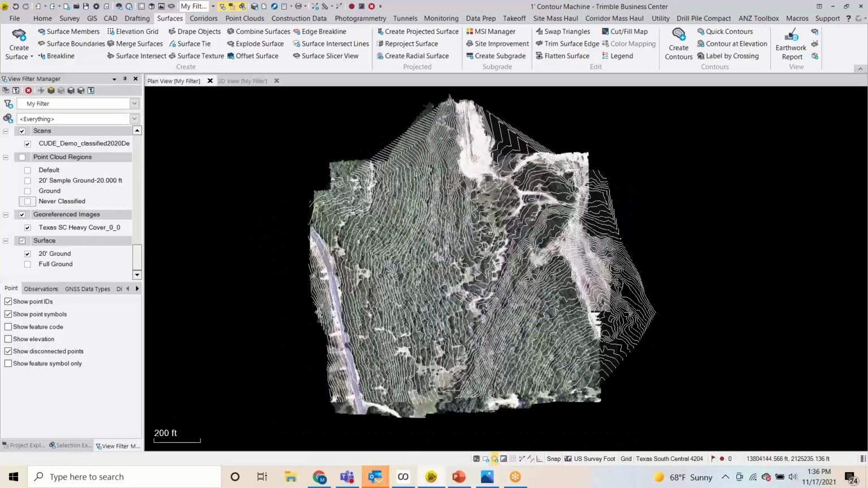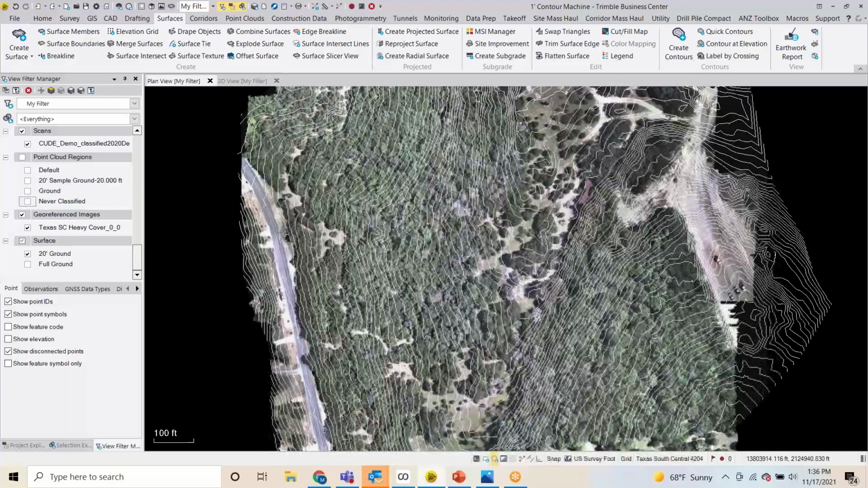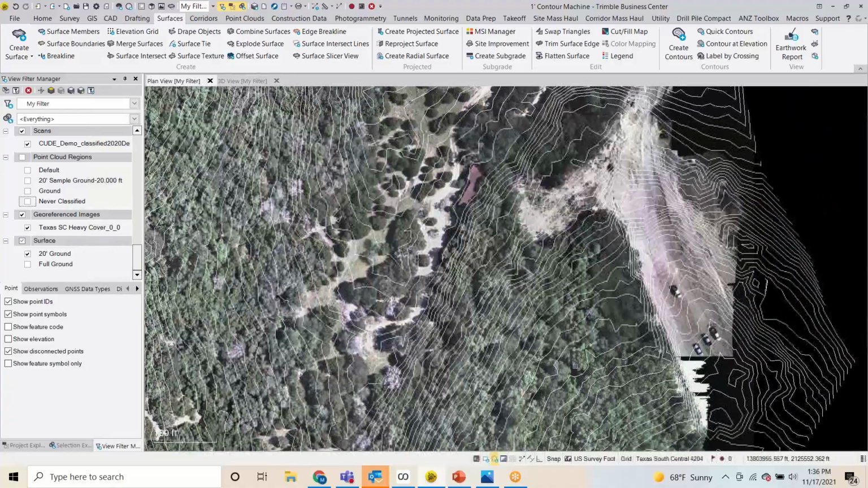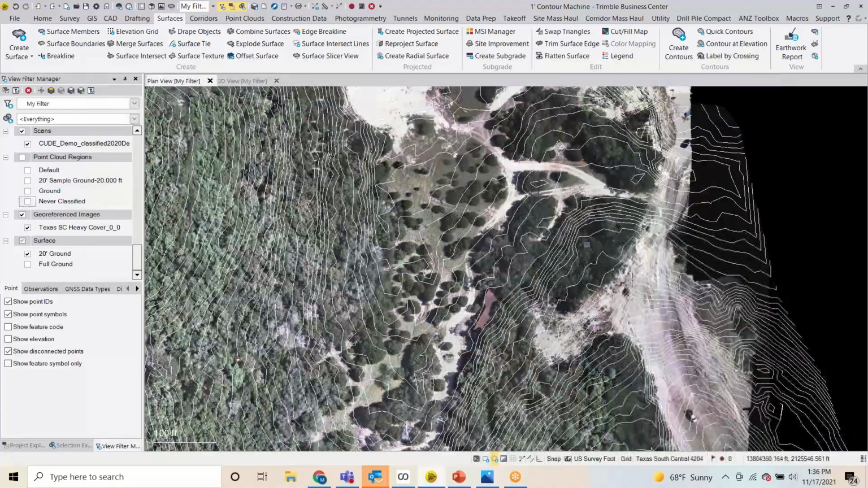Same thing goes, I like to show it in this view. You can actually see the 1 foot contours behind or with it, integrated with the ortho. So you can see all the trees and the land flowing up under that vegetation. Pretty cool stuff.